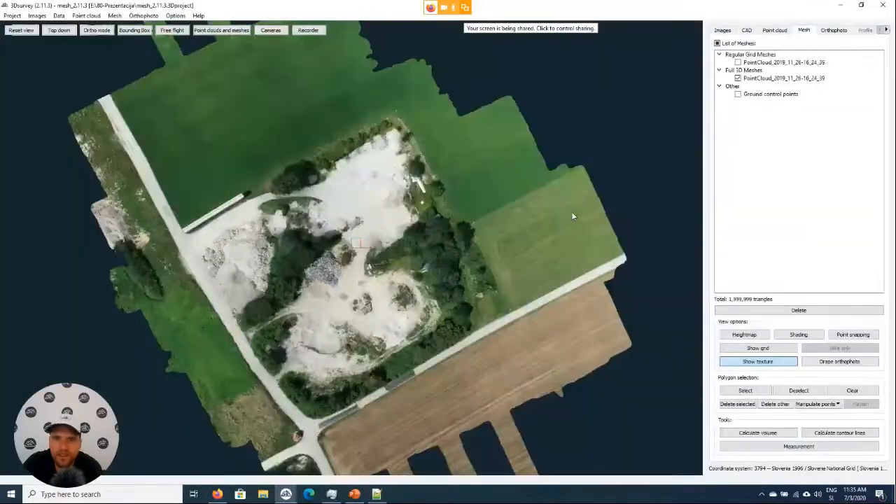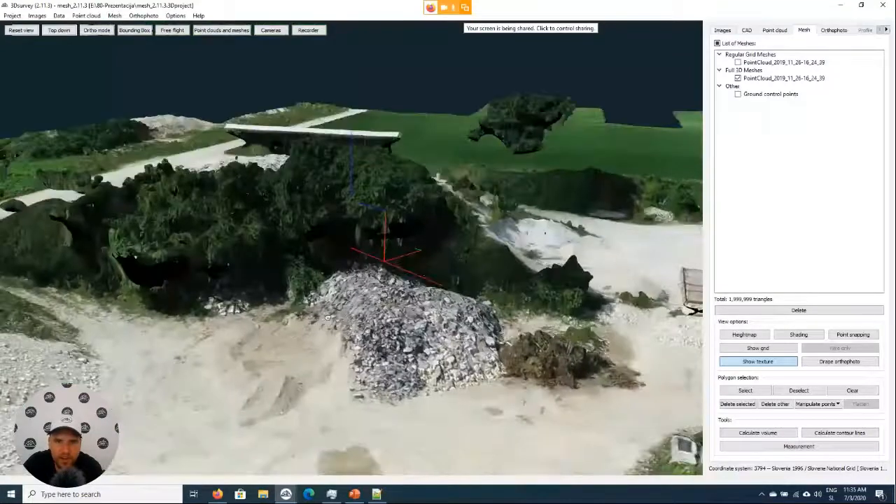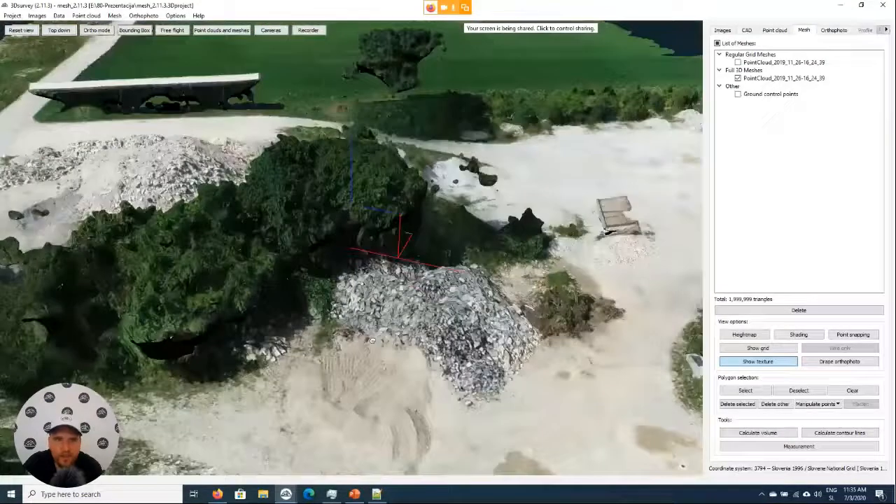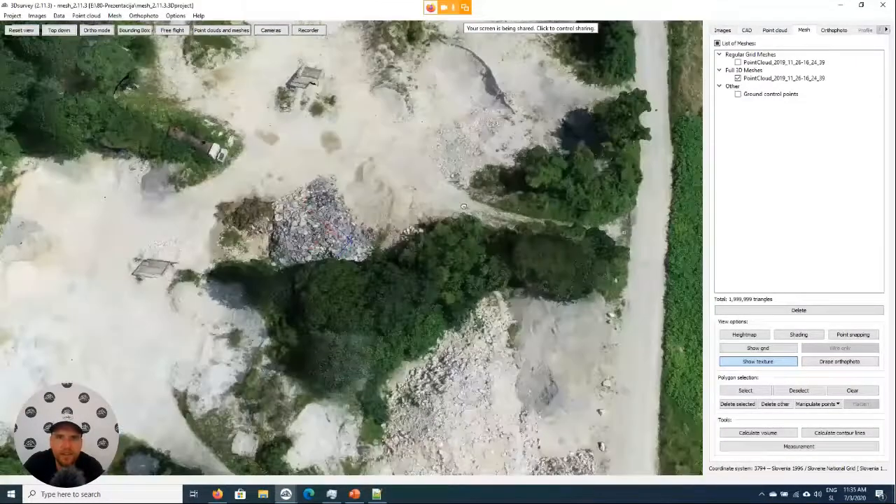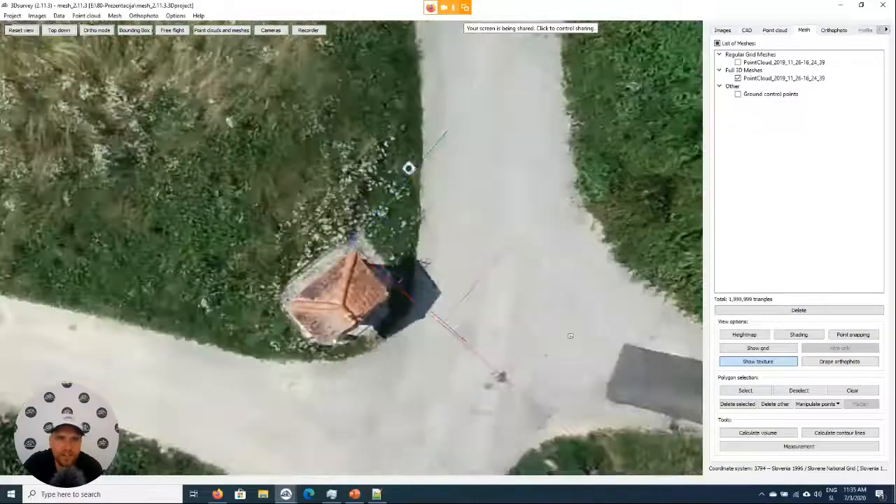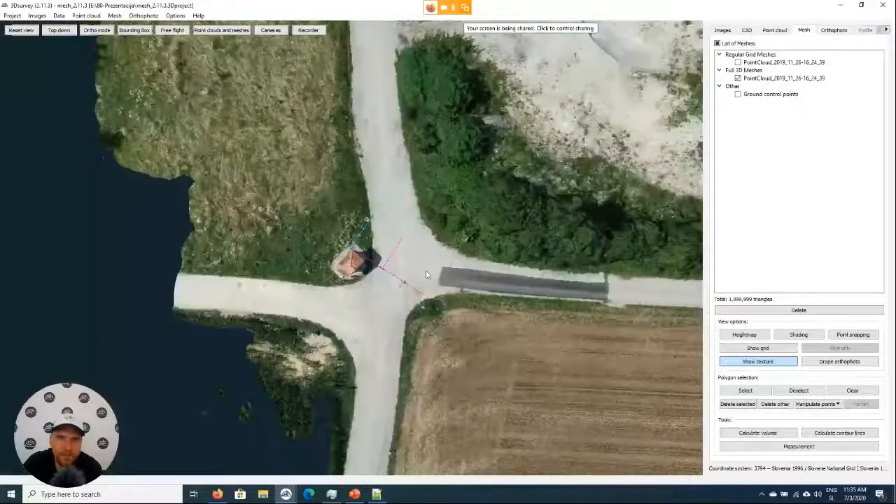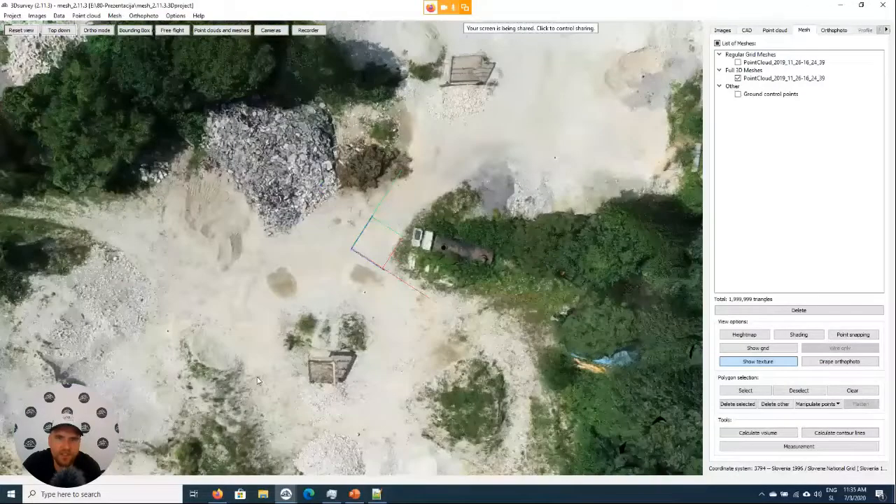In that case, the digital surface model will look like this. So trees are like 3D trees. Also objects look like that. Here we only have the roof of this object because it's on the edge, and we only had top-down images.